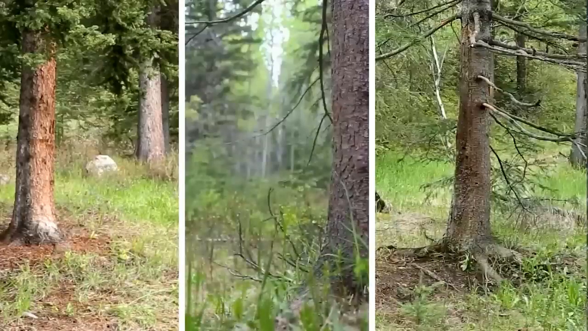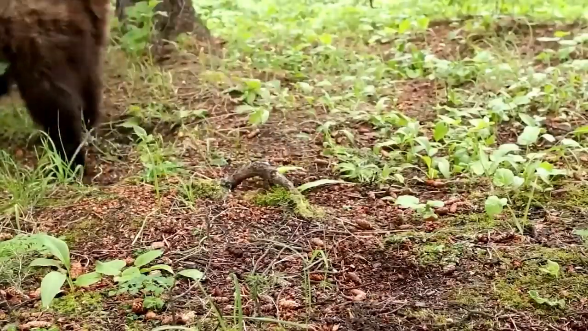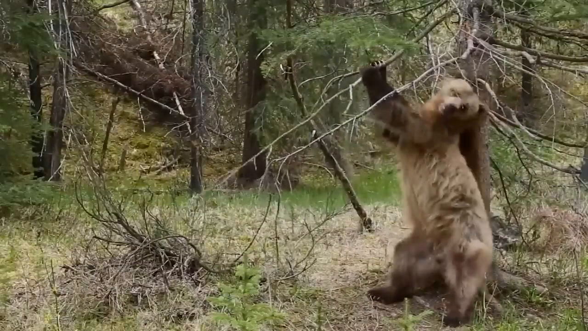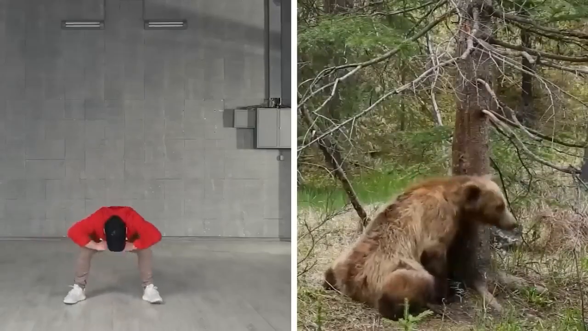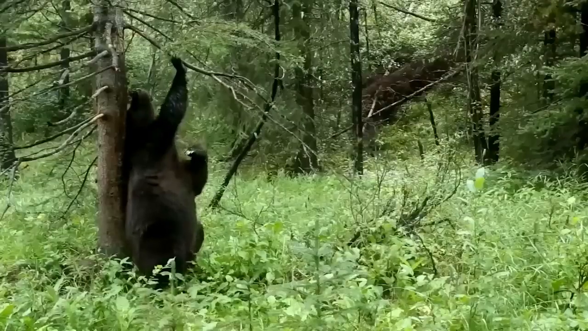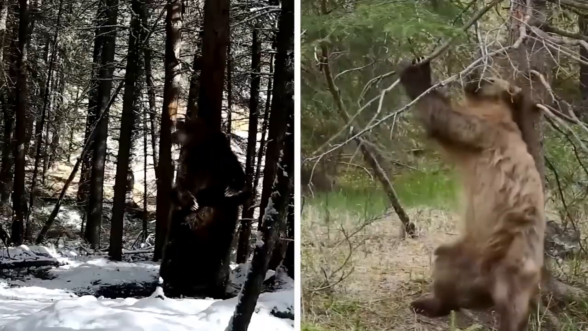When a wildlife channel placed cameras in the jungle, their goal was to capture footage of animals being themselves. What they didn't expect was to witness bears shaking their behinds and moving like Shakira in the woods. Just like us humans, bears get itchy sometimes. But unlike us, they scratch their backs on trees, and they absolutely love doing it. I mean, look at them.